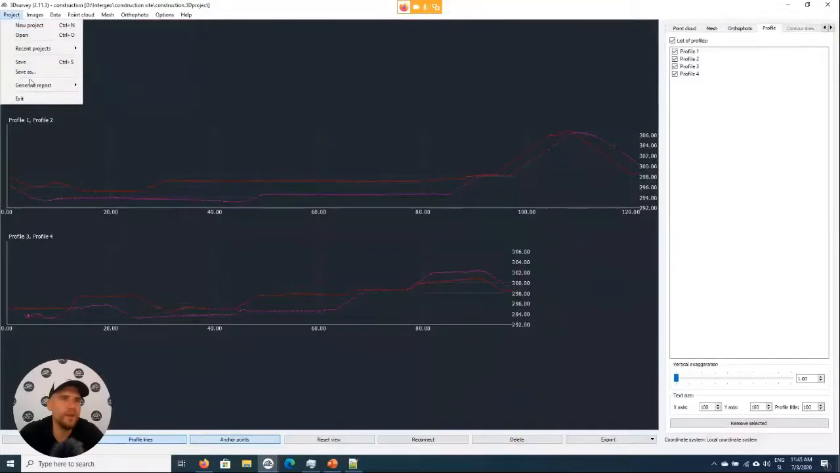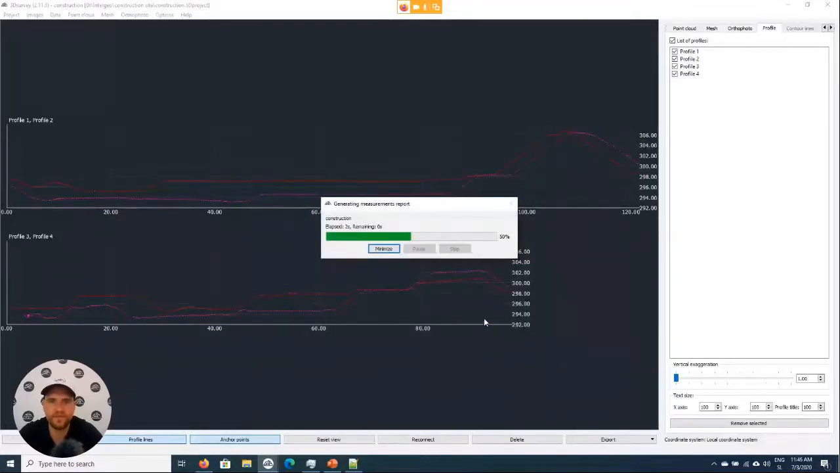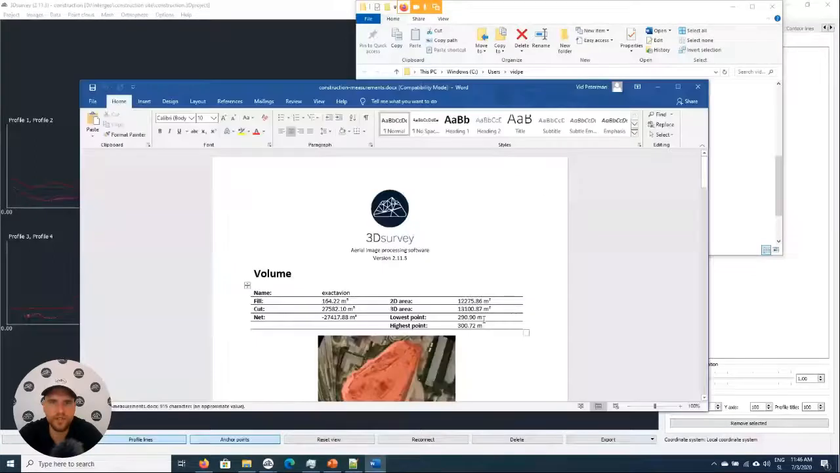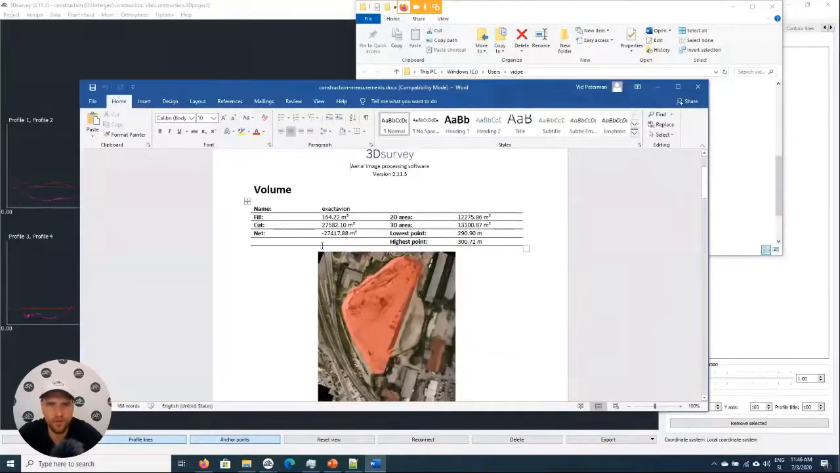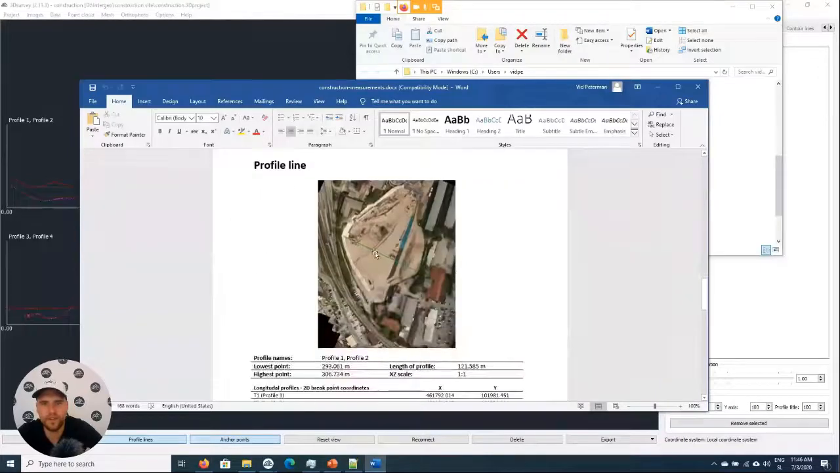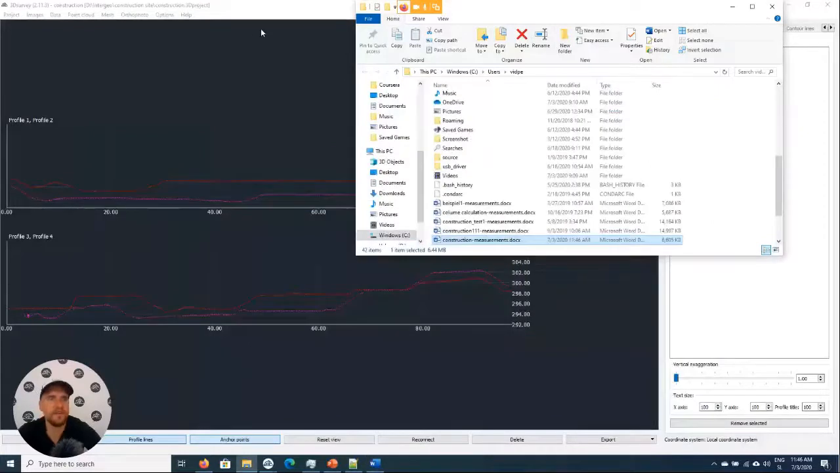So now all we have to do is generate report, measurements report. It's already set. Here I want to also add this to volumes, calculate. And that's it. Here's our report document. It's a Word file, so you can easily add in your company logo, and you get the first area where we calculate volume, second area, and where we have vertical cross sections and the cross sections themselves.